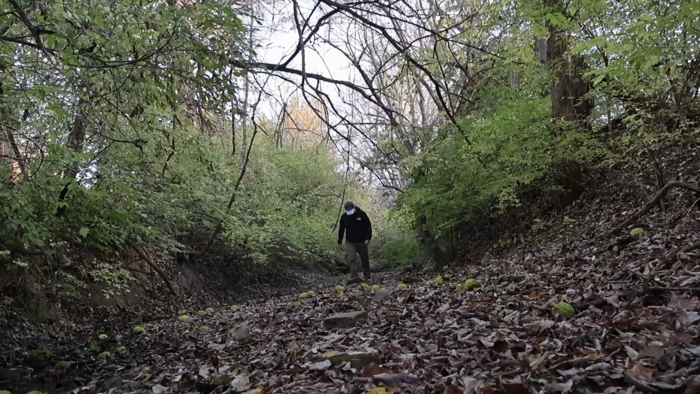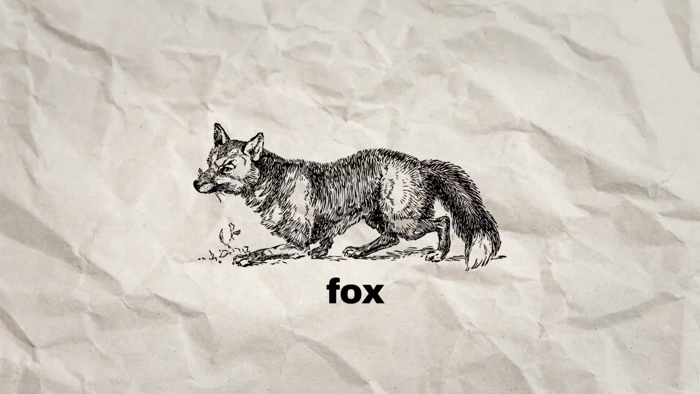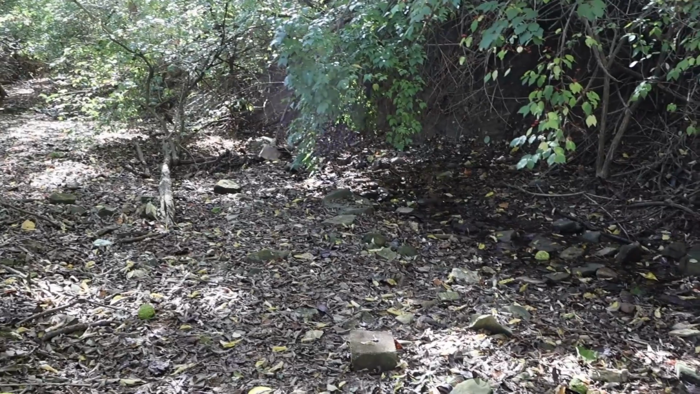For the next 30 days, I'm setting out this camera in these woods to see what kind of animals are living out here. To make sure I actually catch something cool on camera, I'm gonna set out 3 different piles of food. So apparently there are fox and coyotes out here, so I'm gonna try to get them on camera. So the last pile of food will be specifically for this.